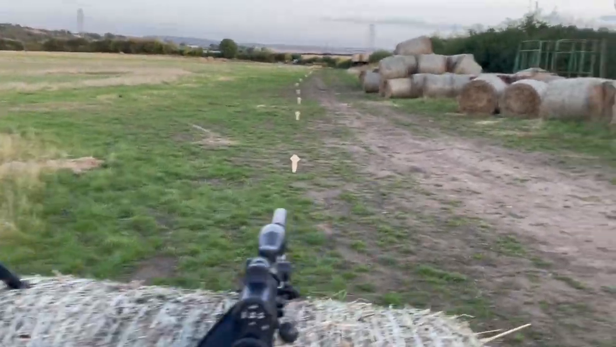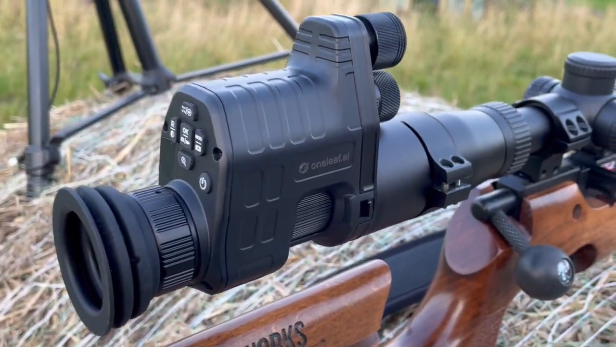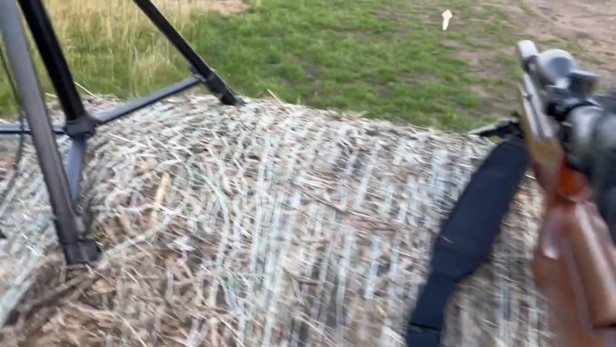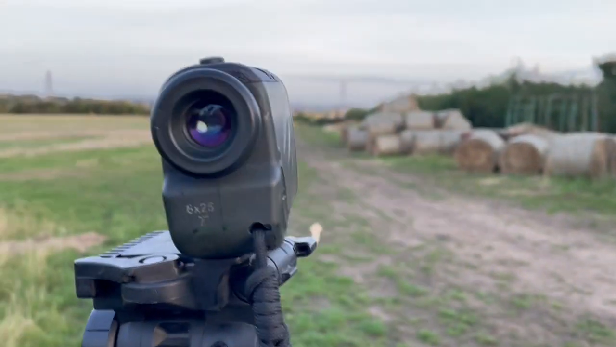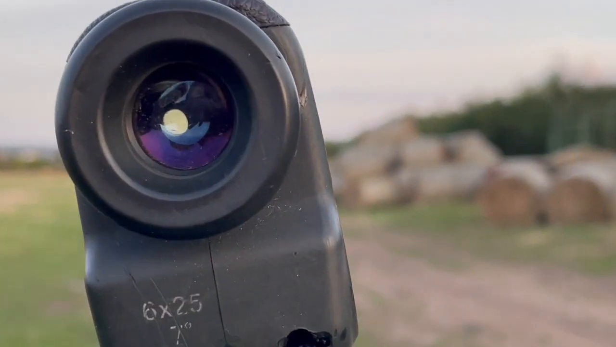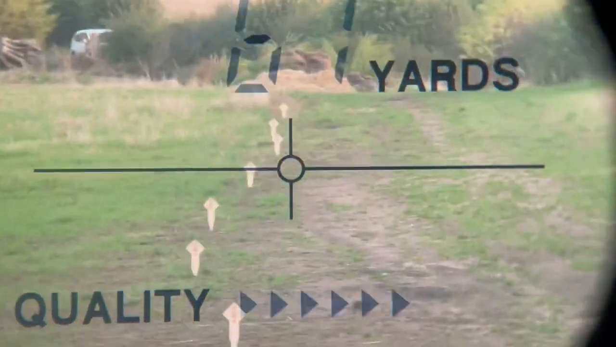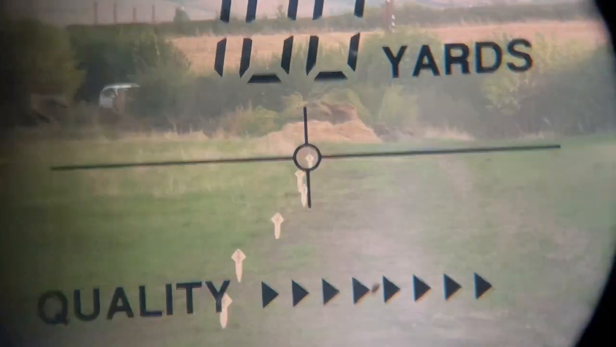Right then, we've got the range markers out from 10 to 100 yards, so we can see the capabilities of the OneLeaf Commander NV 100 night vision add-on. That hasn't got a stud on the bottom, so I can't mount it, so bear with me, this is going to be shaky, but I'm doing this unedited to try and prove to you that I'm not fudging results. It's quite difficult to get it lined up properly and hold properly, so just bear with me for a second. There you go.